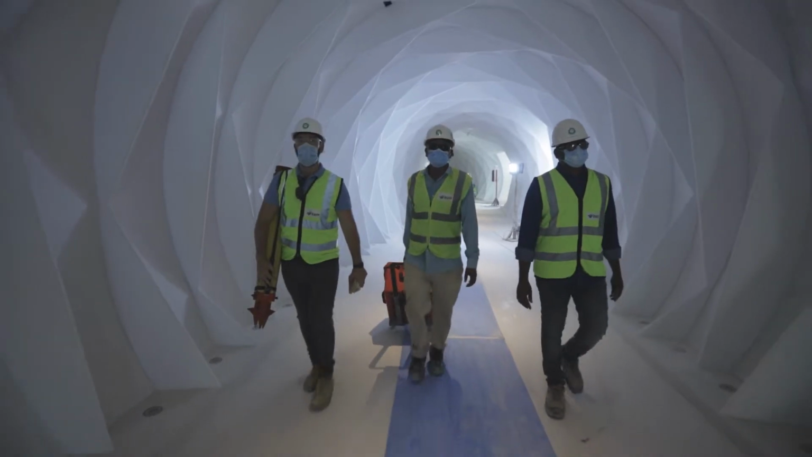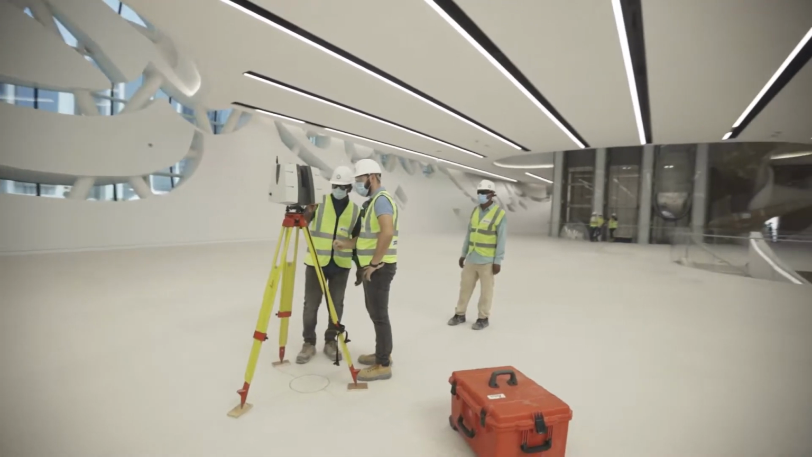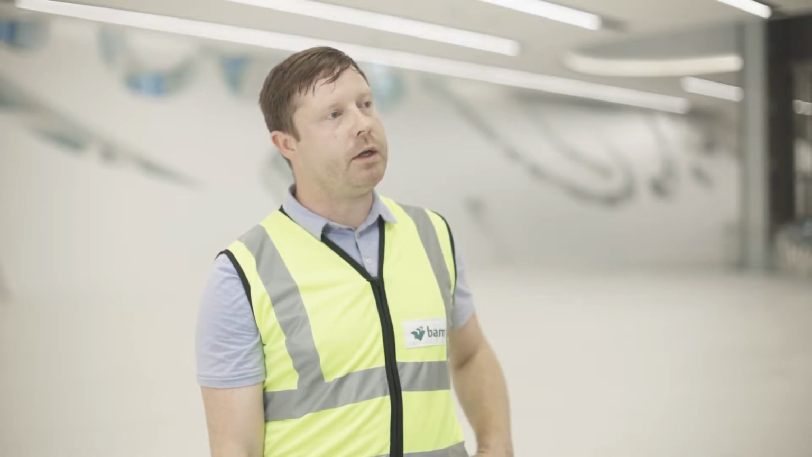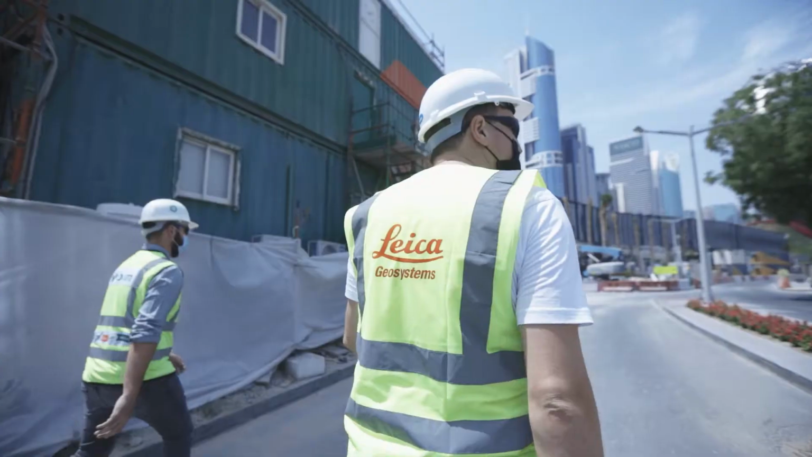We're employed to build the project from the engineers and the architects' design concept right through to handover. Me, myself, I'm the Digital Construction Manager, so I look after all the information, 3D models, drawing outputs, and all the handover documentation for the delivery of the project.